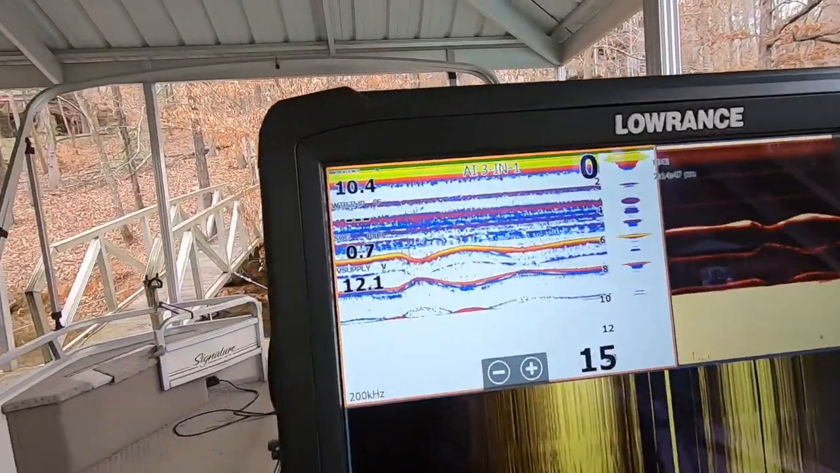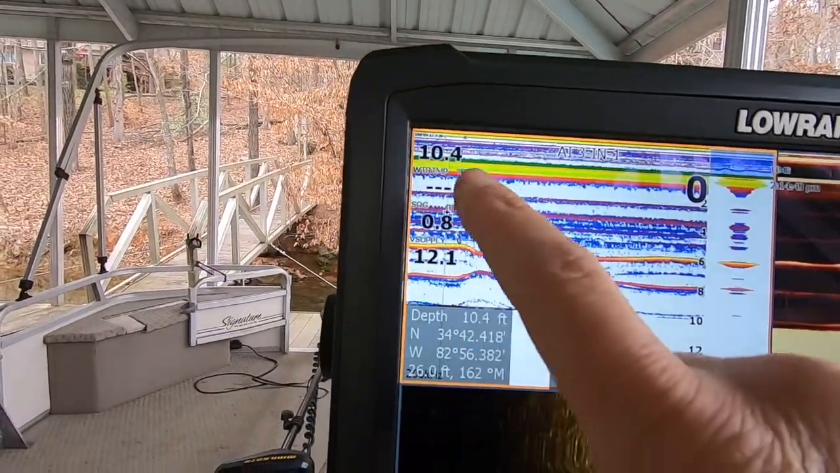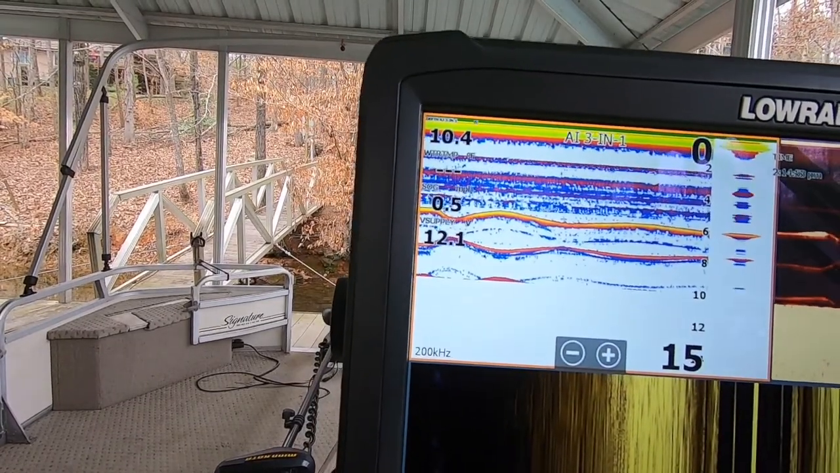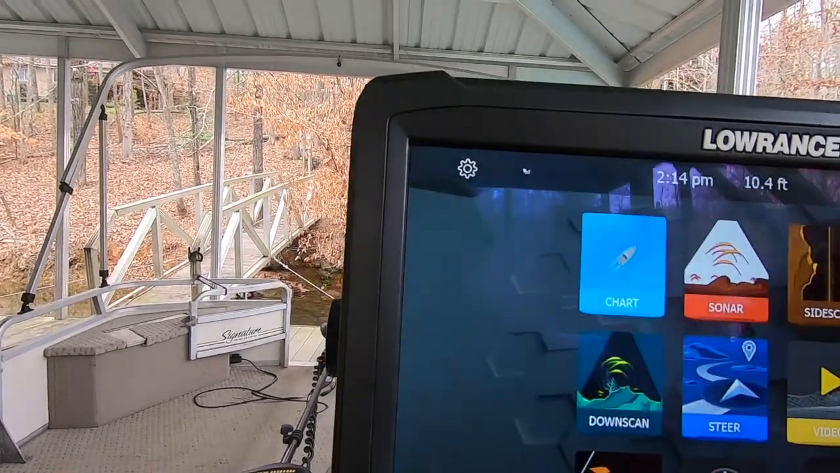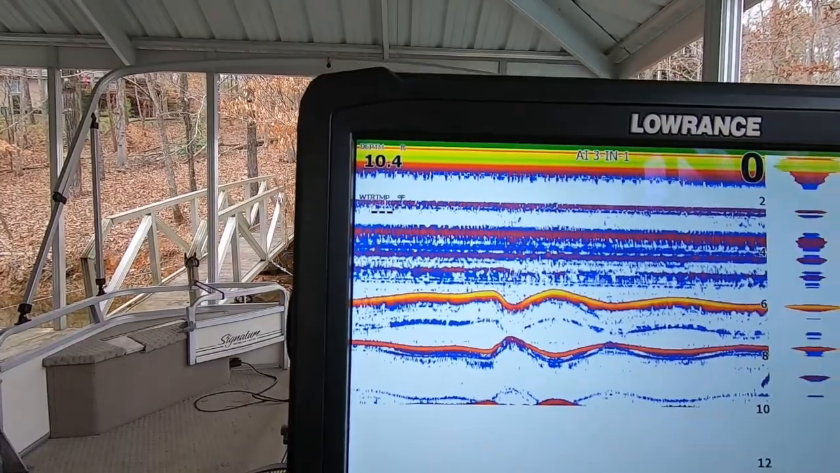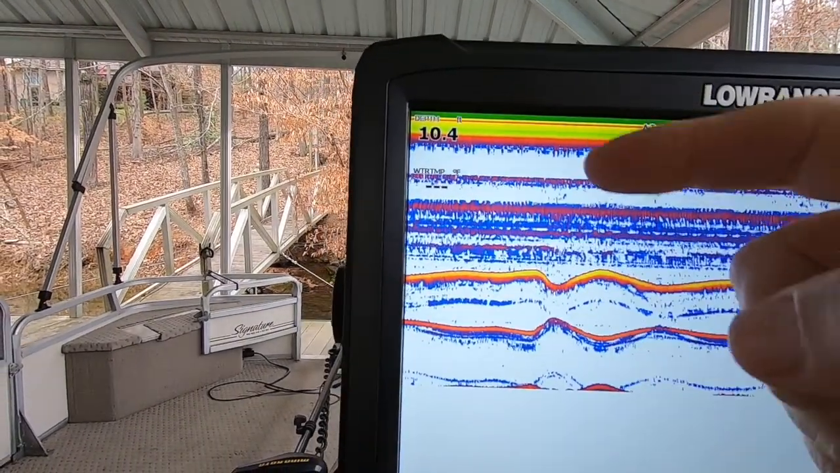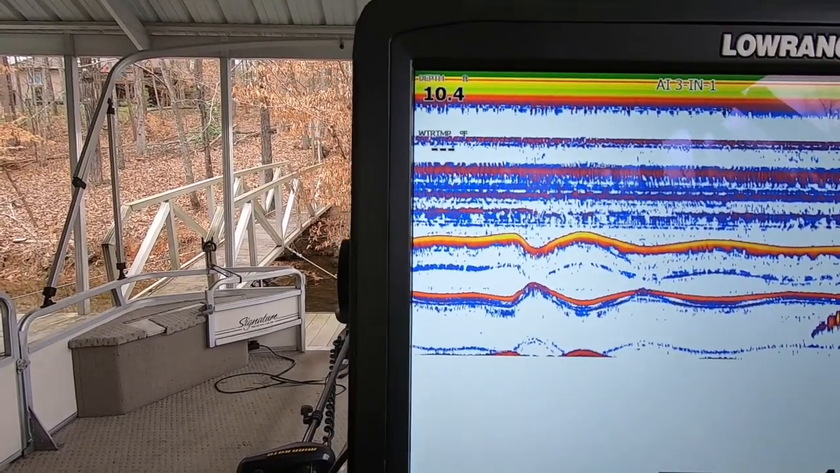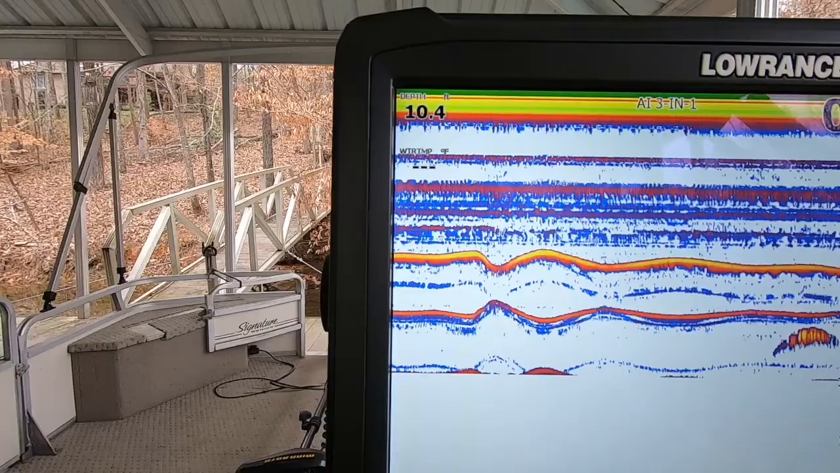You are missing a water temp or a depth temp. I'll show you how to fix that. So I'm out here on my boat, and right now I'll show you my screen. I've got water temp is just lines. That's all that's there. So if I go to menu, go to sonar, again I've got nothing but lines on my water temp. It's not showing up at all, even though I went in and I put it on here.